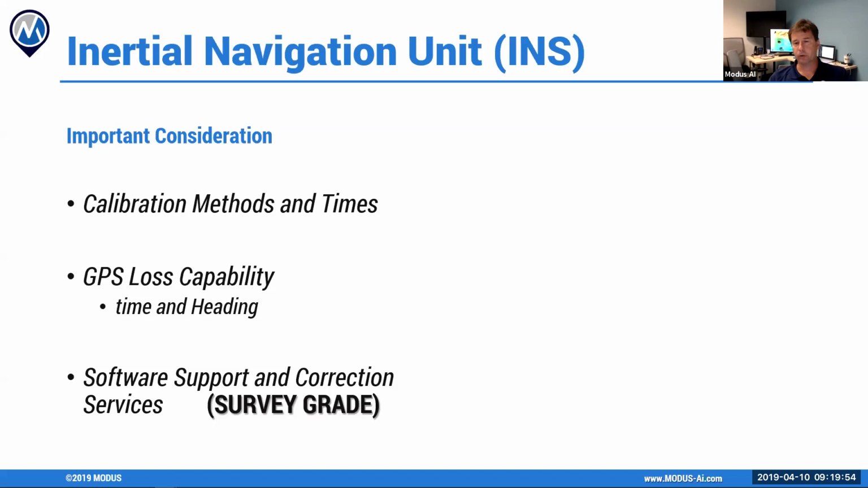Some, like Riegl and some of these guys, have their own constellations that you can tie into. OmniStar, I think, is one of them. That may help depending on the resolution you're working at. This will get your GPS solution down to 2 to 3 centimeters, and then we'll do the rest with inertial. So again, looking at that software support and the correction service is going to be important.